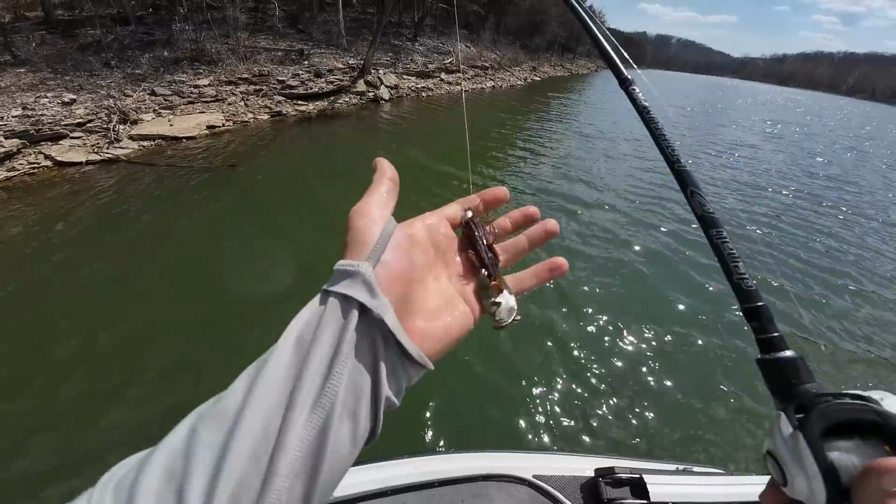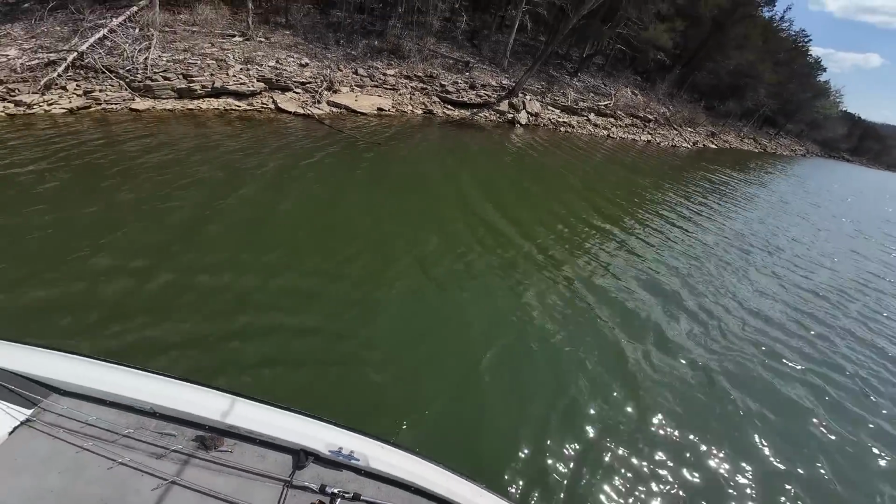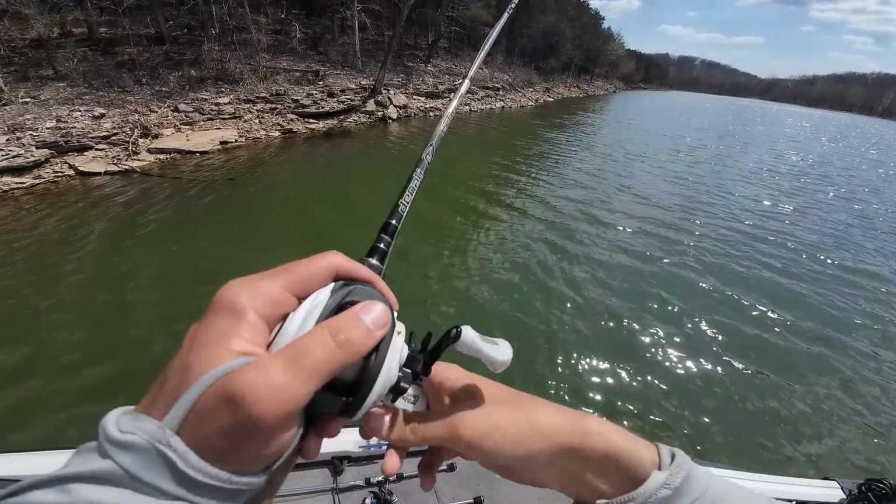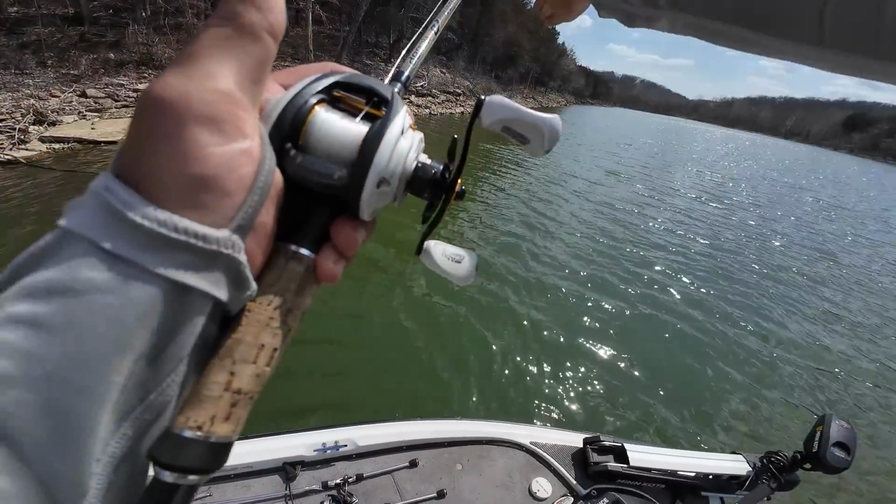And the reason I'm throwing a heavier jig, this is actually a 5/8 ounce jig, and the other jig was an 11/16 ounce, is because I want to get that bait down in those rocks and down the different levels of this bank.